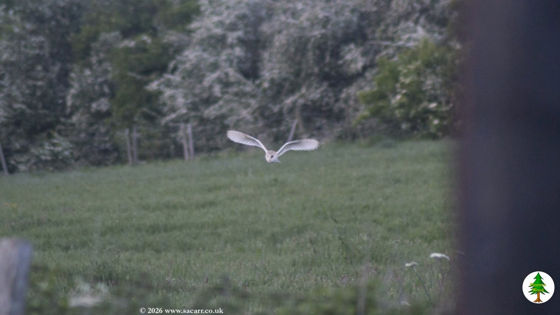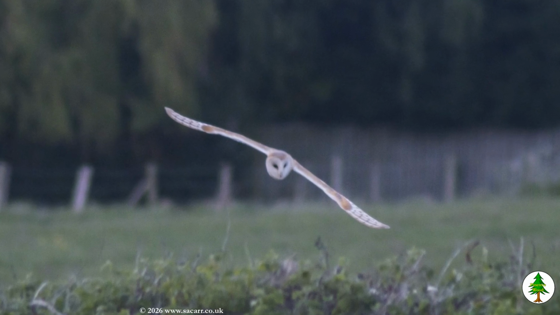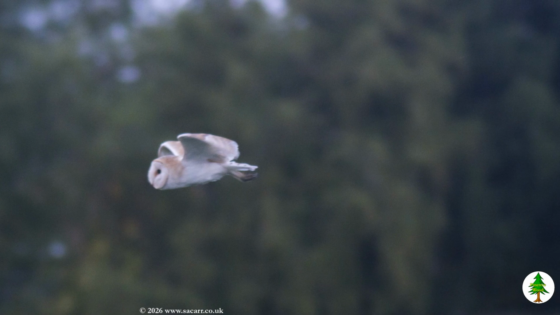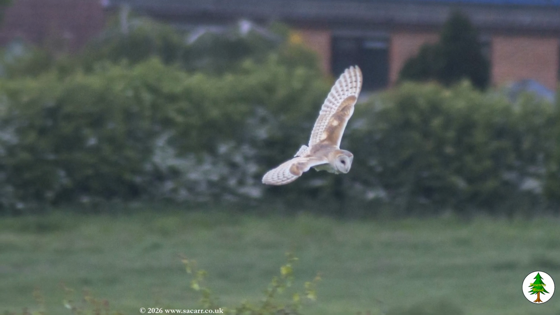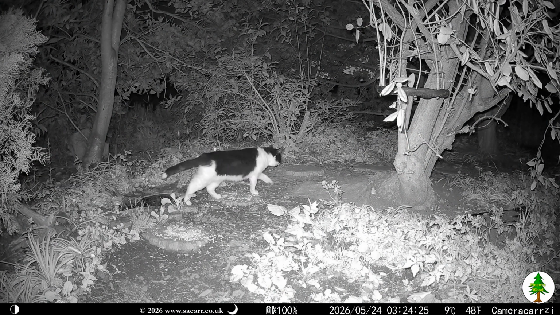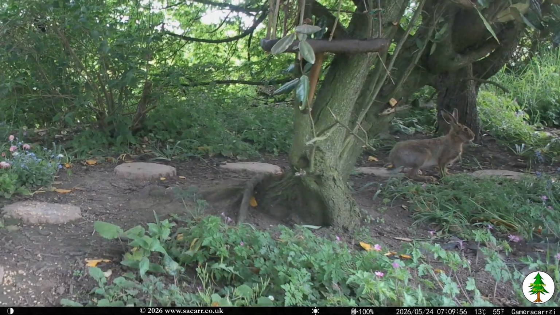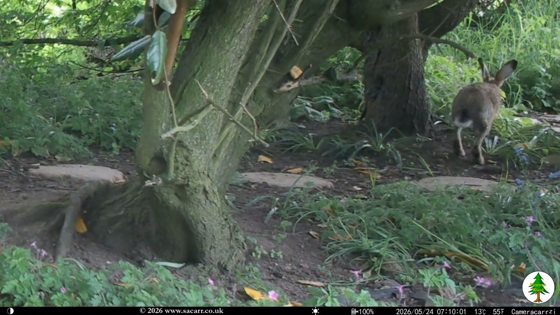The following evening, I got some DSLR photos of the barn owl that often hunts in the fields in front of the house. Bandit passed through in the early hours of the 24th. The hare and the leveret were back in the wood a few hours later, starting with the hare.